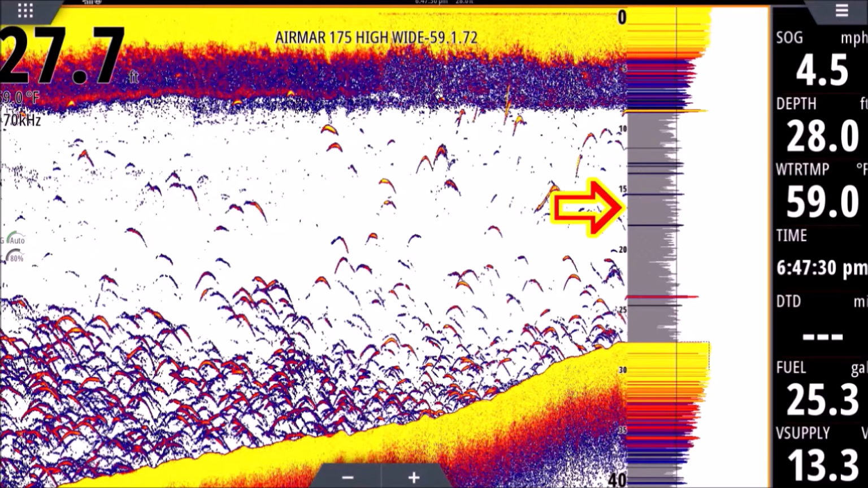So you're going to see the yellow at the top. That's our surface. And the reason all those returns are up there is because the surface gets churned up as we're moving. Waves churn it up. Our prop churns it up. Lots of things are floating in the surface. Pine needles, pollen, leaves, whatever. So all that clutter up there is just stuff that's churned up. Just noise on the surface. You could pretty much ignore that. There are settings to remove that, but I wouldn't remove that until you get really good with your fish finder, because sometimes bait is very close to the surface and we don't want to lose those. So basically that's what that is. Let's jump to the bottom.